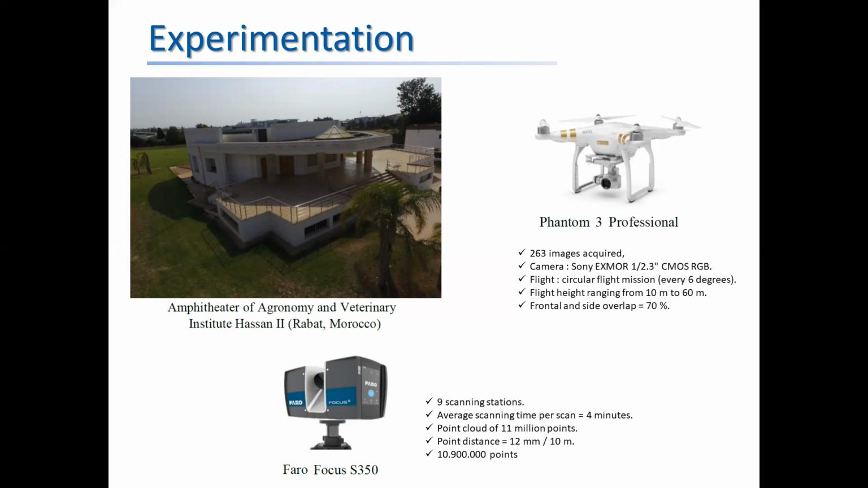Two missions have been conducted. The drone shooting mission was carried out using the Phantom 3 Professional from the DJI brand. The shooting was carried out with the Sony Exmor RGB camera. A circular flight mission planned with the Pix4D capture application was carried out, with a flight height ranging from 10 to 60 meters and images acquired every 6 degrees. The selected front and side overlap is 70%.